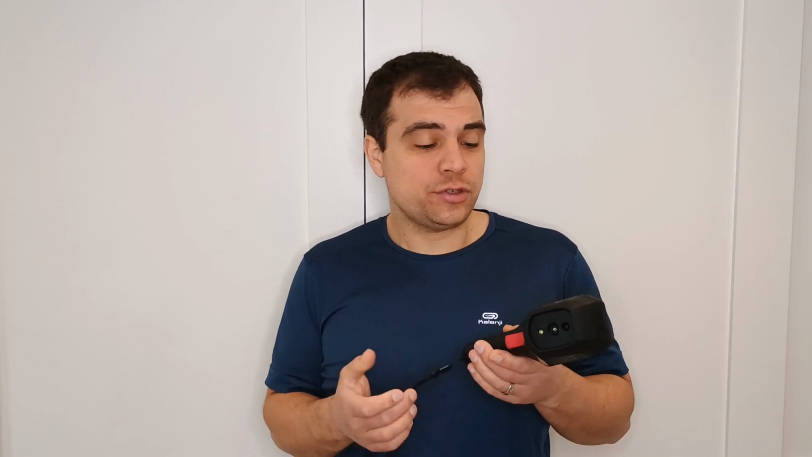field. If you want to diagnose PCBs at the component level, i.e. you see the dissipation of individual components, it's quite tricky to do as standard. However, you can make a fairly simple modification that gives you pretty good results and makes these really useful for component level repair and troubleshooting. So the problem with these is the focal length of the lens. What you really need is an additional optic to allow you to get much closer macro shots of PCBs.